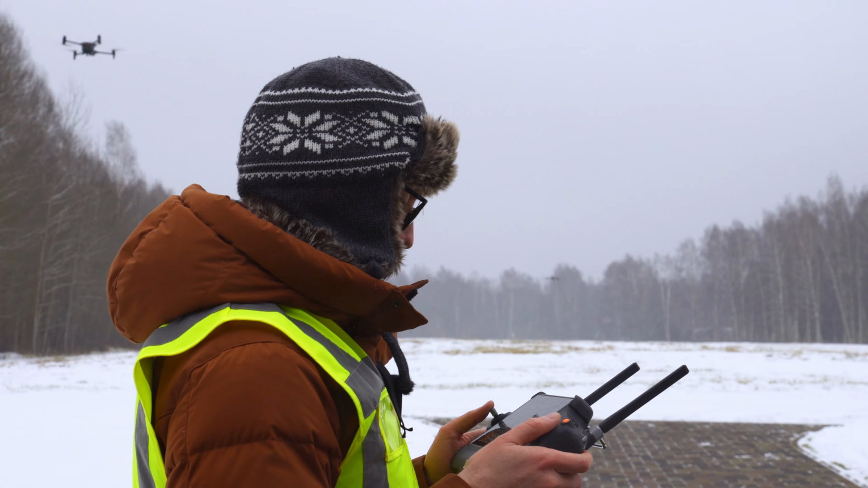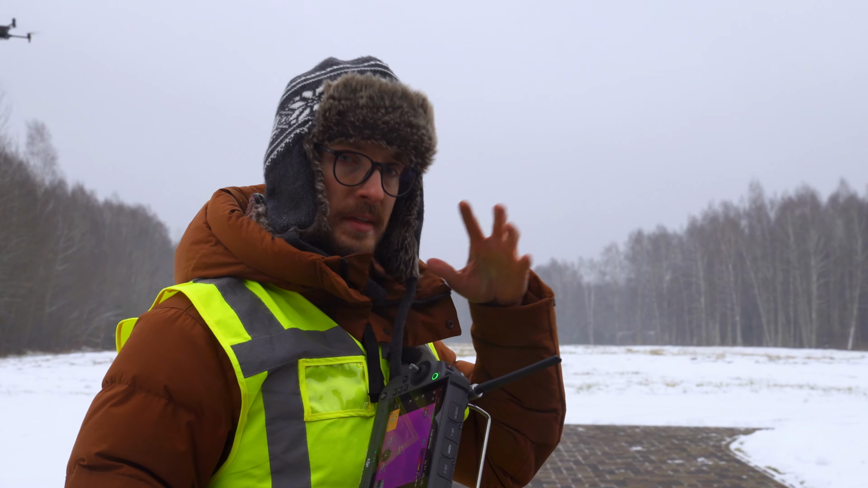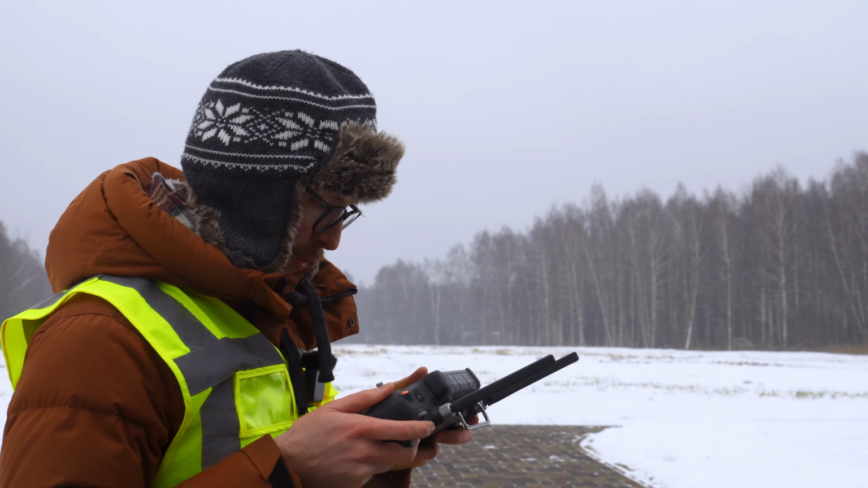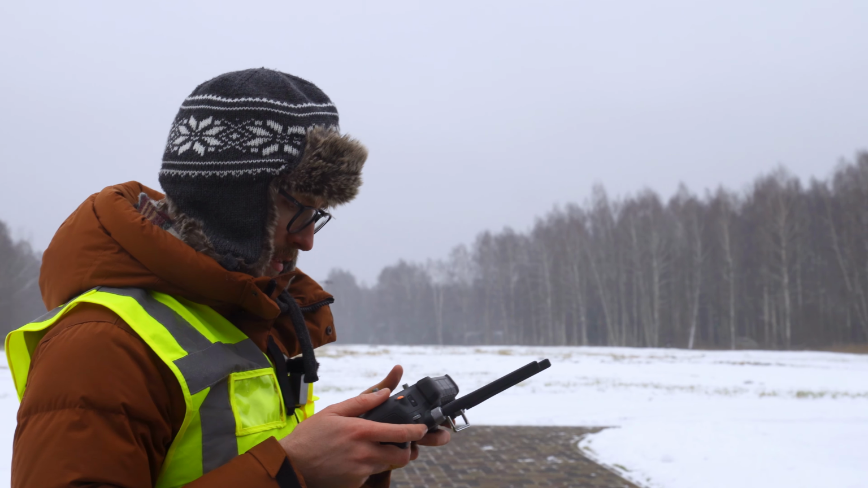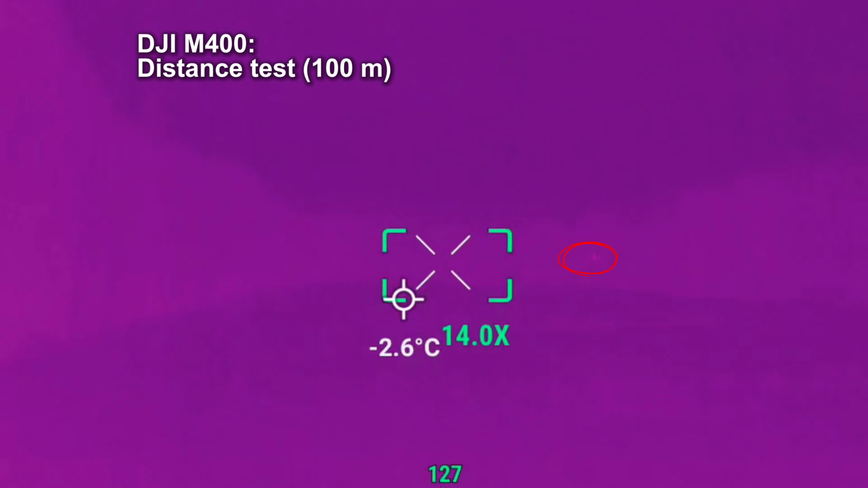Okay, so now this should be 100 meters, and actually I would say at this distance we see it a bit less than how we saw the DIY drone. So already because of the enclosure of the M400, we are having a bit of a difficult time actually telling it apart. So we can again see a bit of a tiny glow, but we don't fully see the drone.